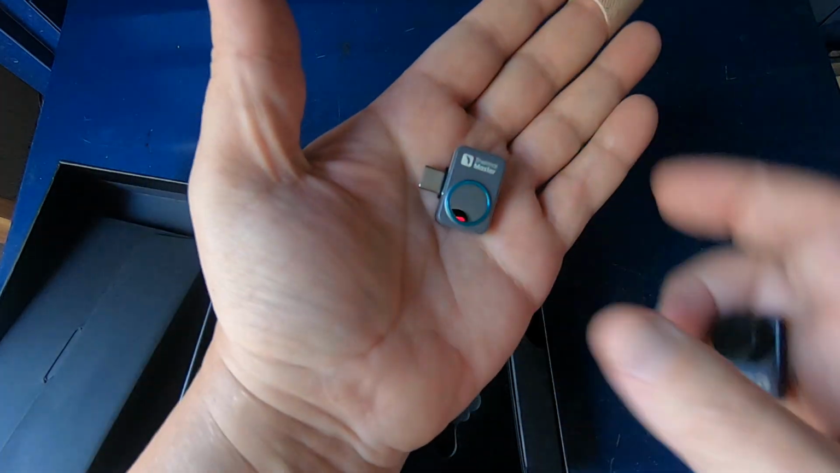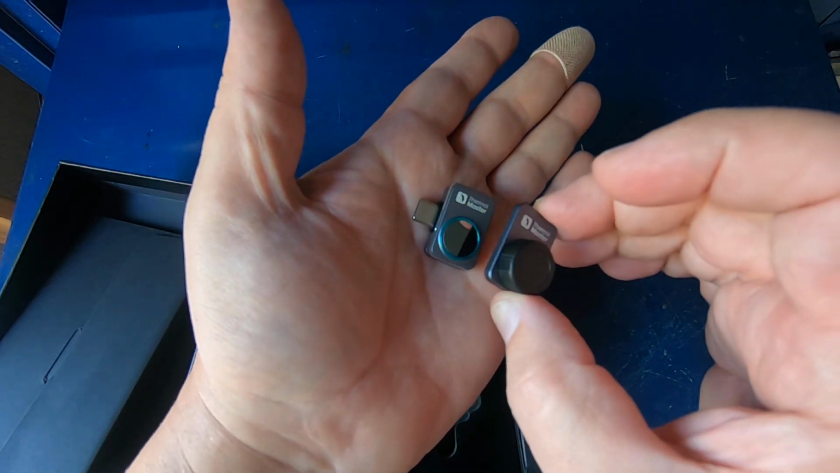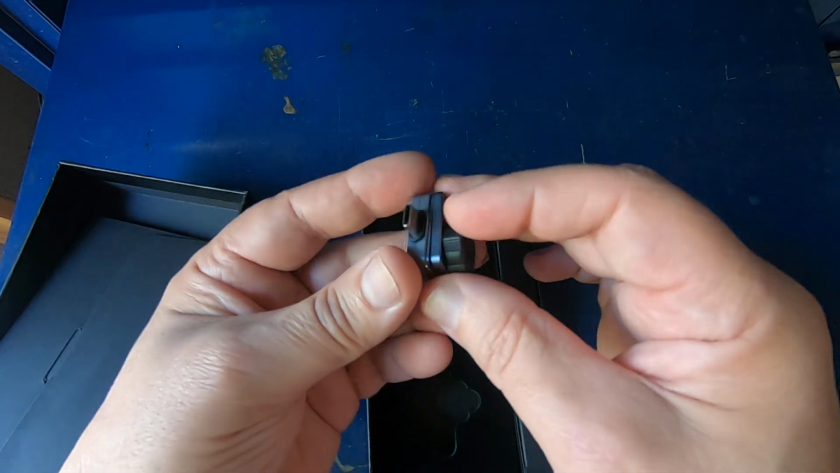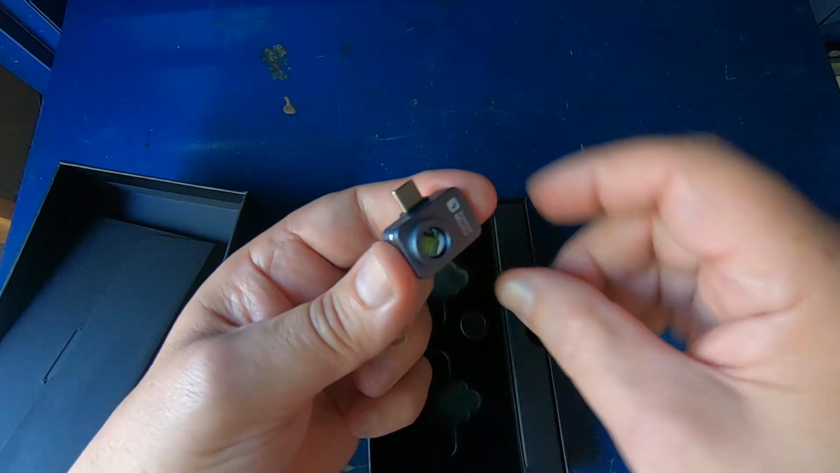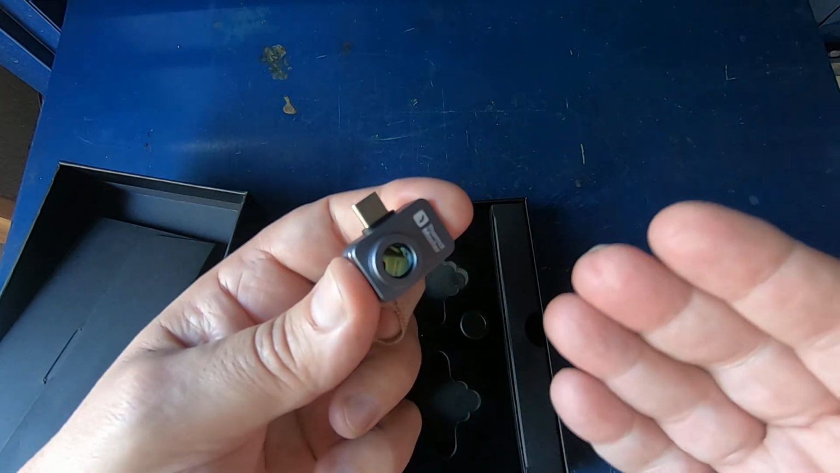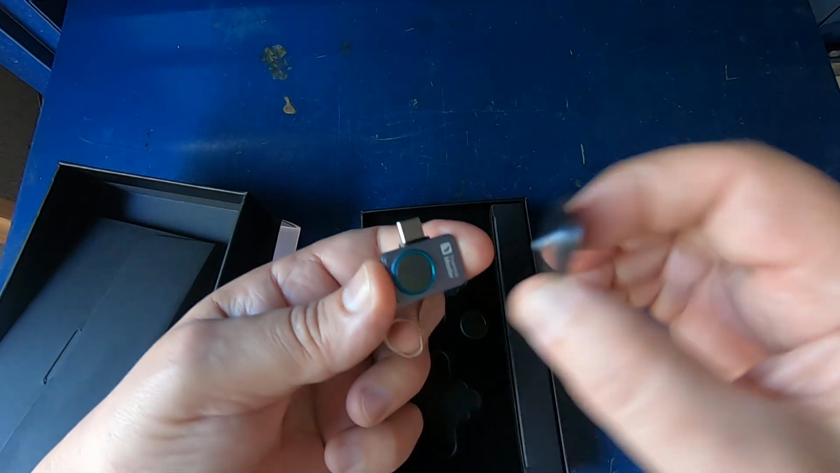So the macro lens is for looking at really close-up items like resistors, circuit boards, stuff like that. But the macro lens just snaps right on it. I mean, it doesn't get any better than that. A lot of people complain, depending on the thermal camera, whether it's able to look really close up or if it's too far away. Well, now you've got your option.